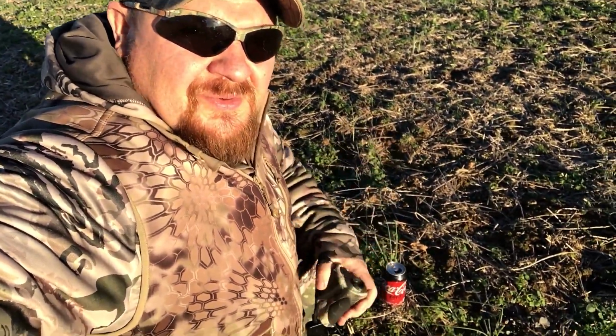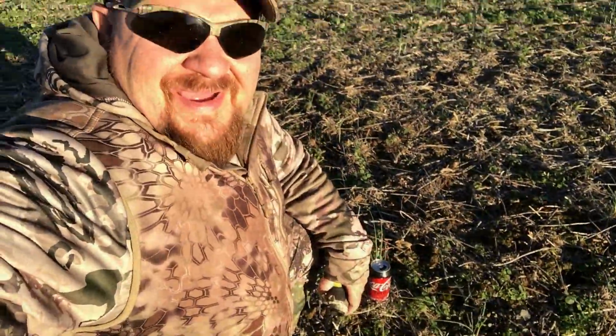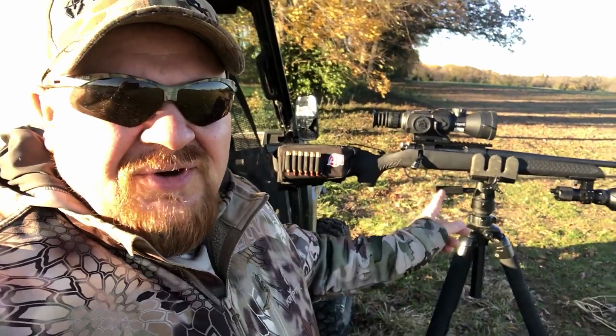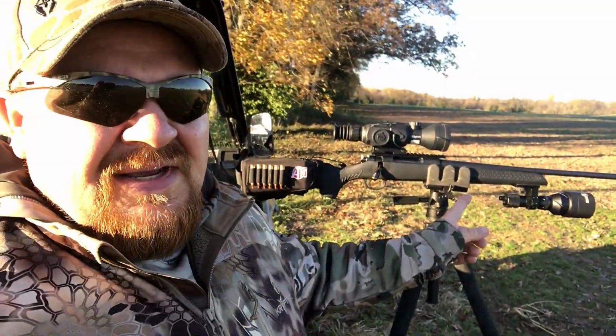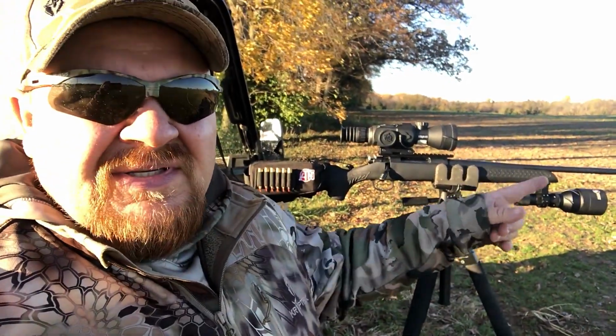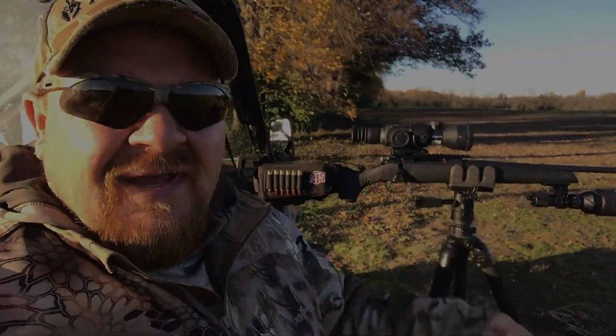All right, guys, so there we go. 100 yards with the rangefinder. I'll go back and take a shot, see what happens. I got the gun set up on the tripod just like we were hunting last night. I'm gonna go ahead and turn on the ATN optic. You'll be hearing my voice and seeing the shot in there. We'll end it with that.